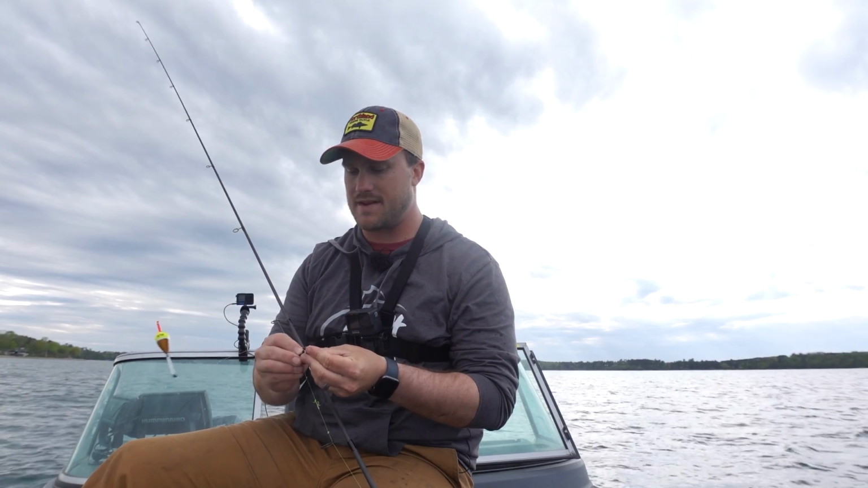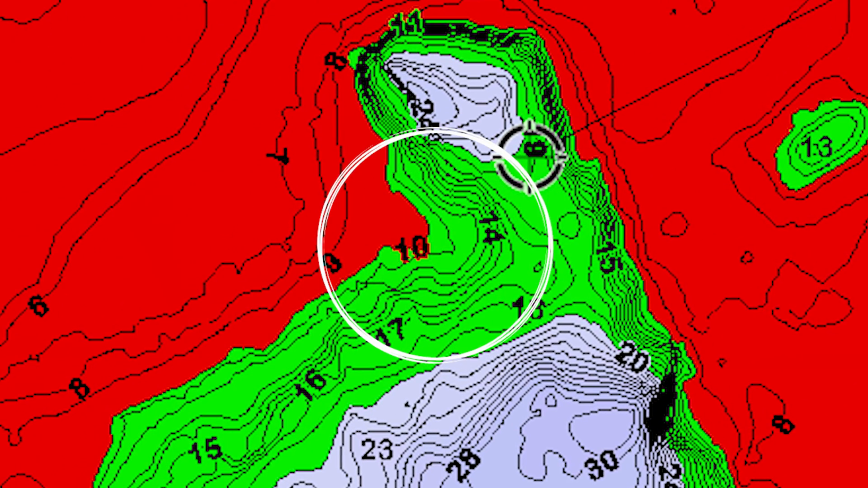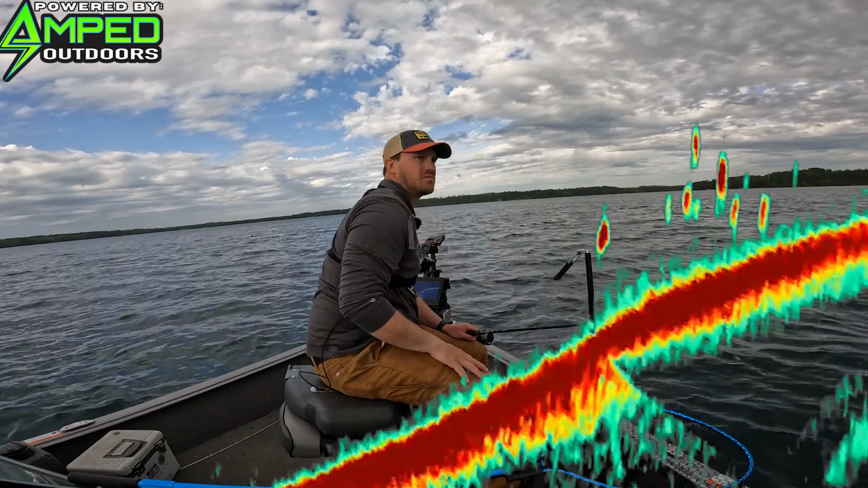Like I said, right on the edge of this break, these ones are a little more on the top side of it. Was just cruising the shoreline, got again to another little knob on these flats, another little point on these flats, and that's where these fish were hanging out.